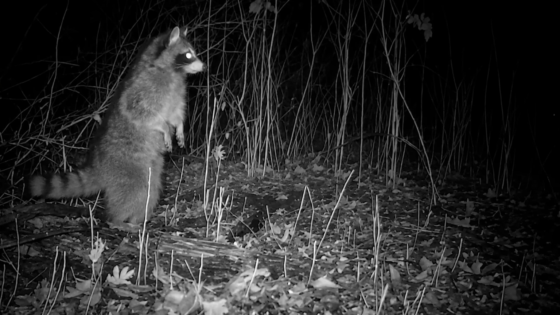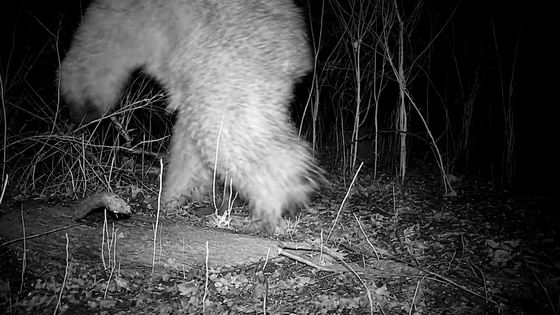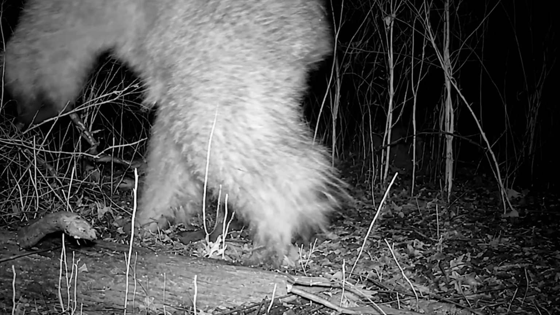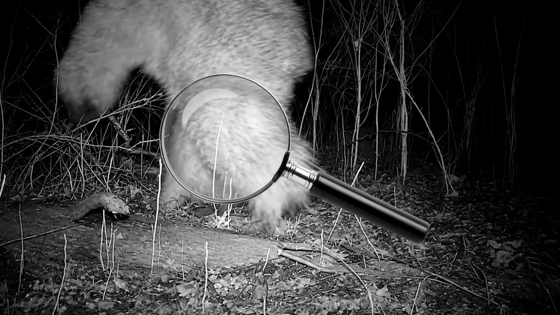Back in 2014, self-taught photographer Stevie set up a trail cam outside his home in Wisconsin. He was hoping to capture and admire the local wildlife, but he wasn't expecting to capture this legendary appearance of a Sasquatch lumbering around outside his house. But before all the cryptozoologists take to the comments, let's take a more logical look at this photo.